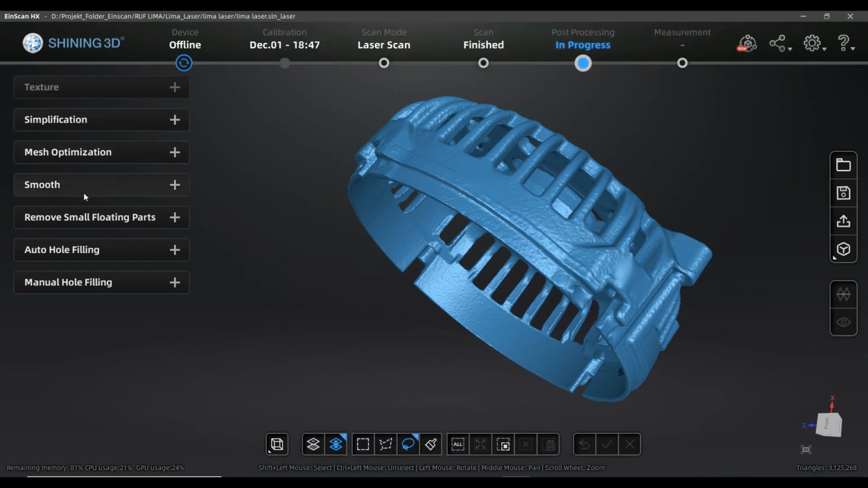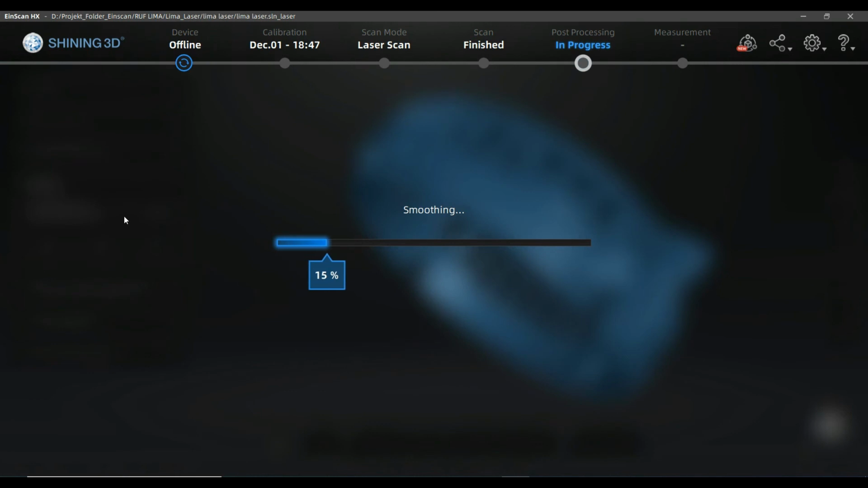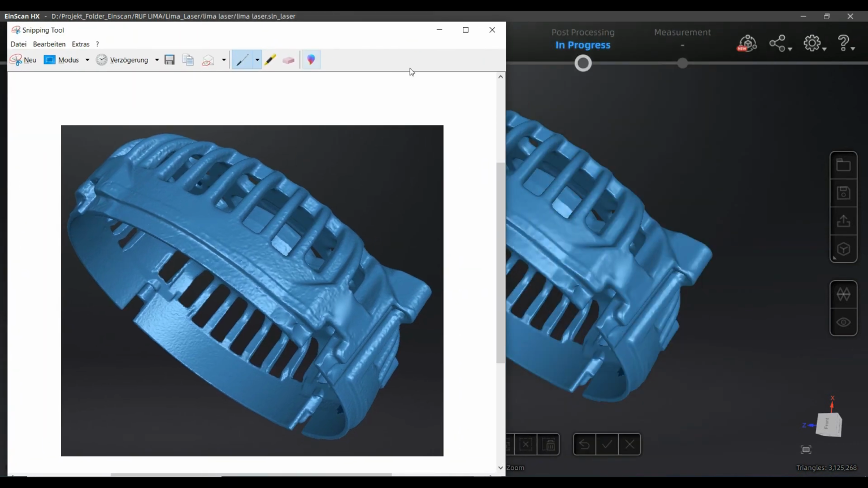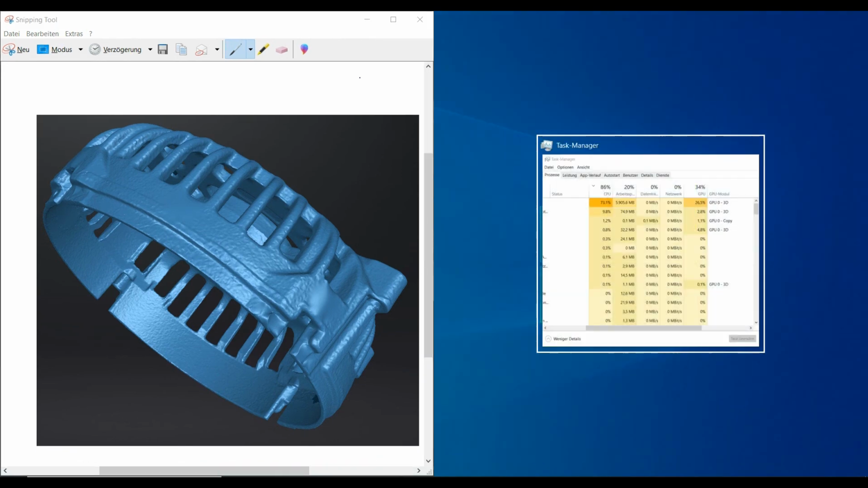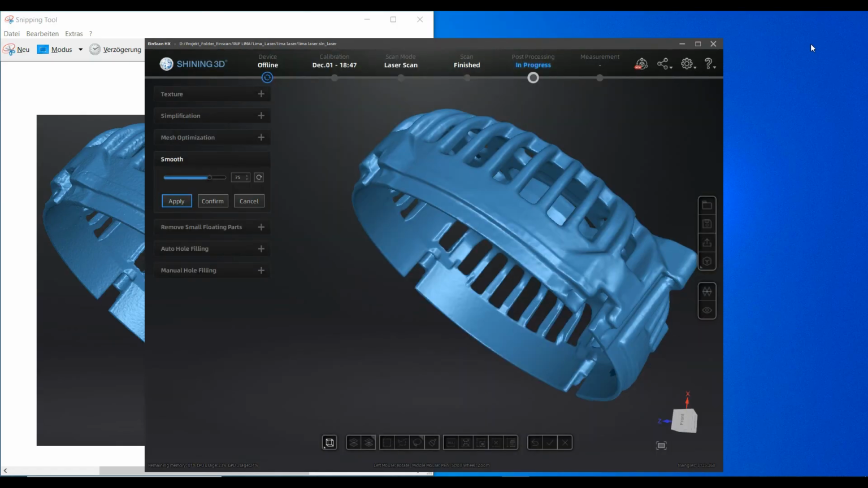Then in this case we can go for smoothening. It doesn't really make a difference for which version of the mesh optimization tools you are applying this method. Apply it. And yeah, there's the window left and window right.